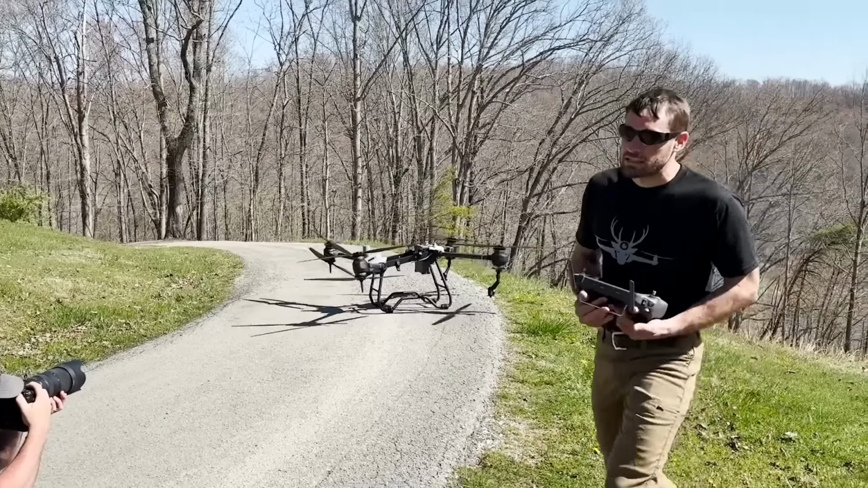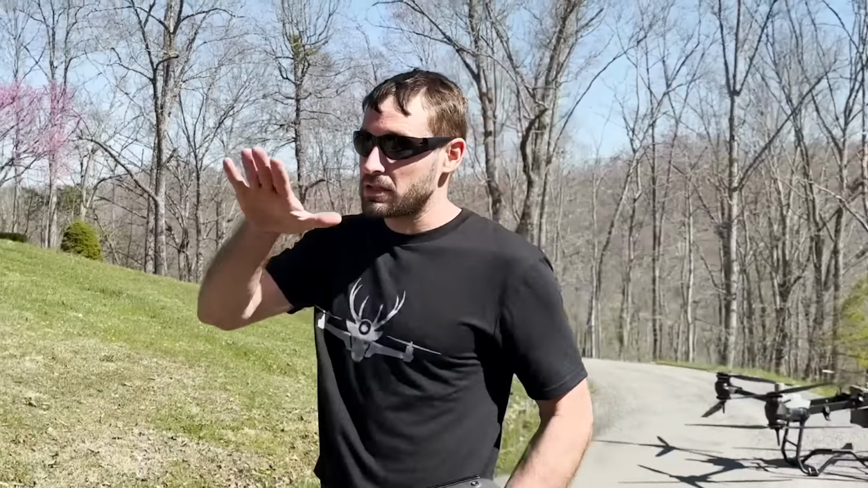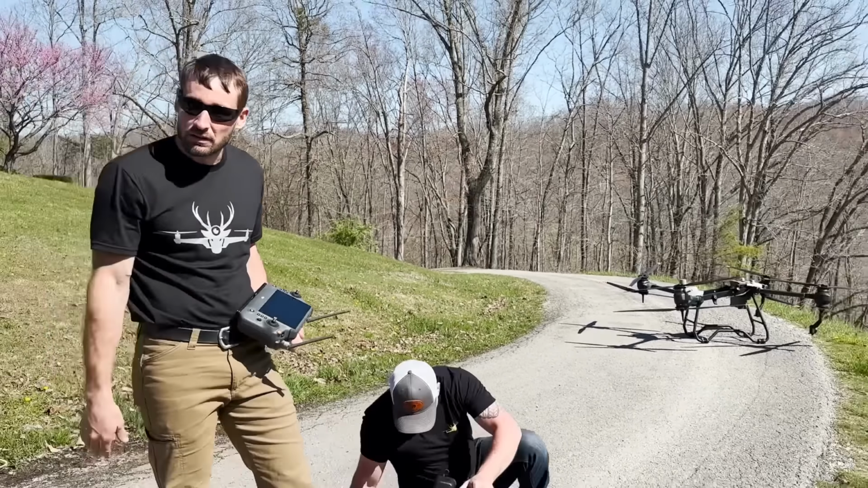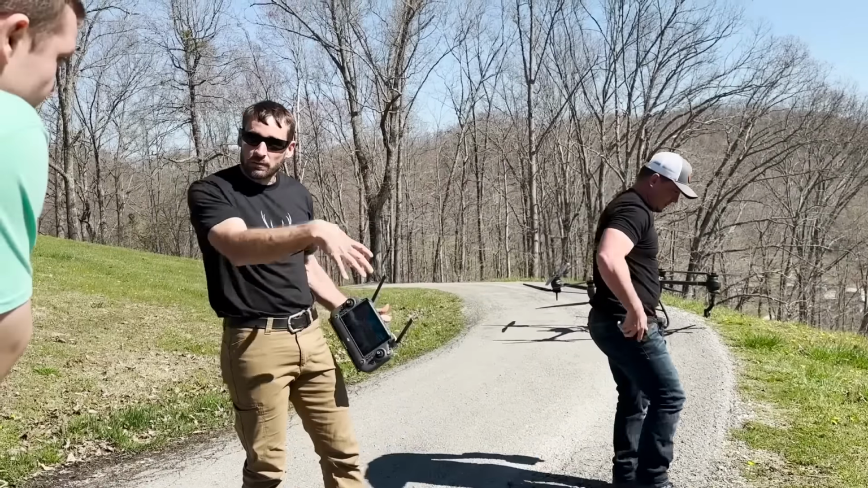I was checking to see because people want to know if they can use them in the mountains. Technically, at a certain steepness, you couldn't land because the props will hit. But you could build yourself a little platform.